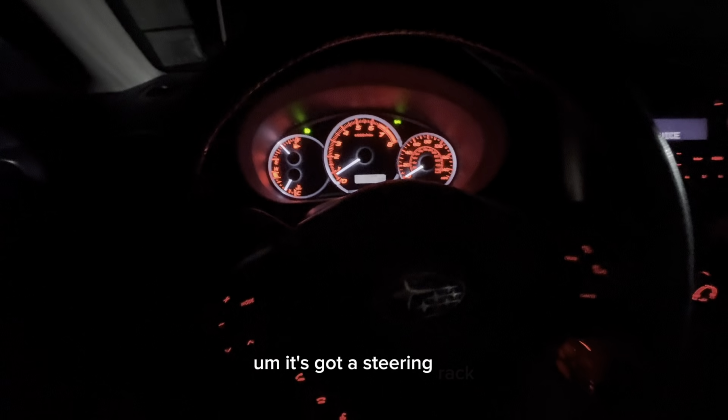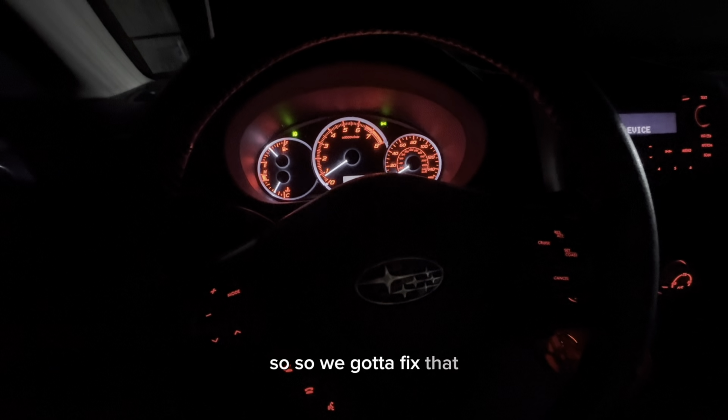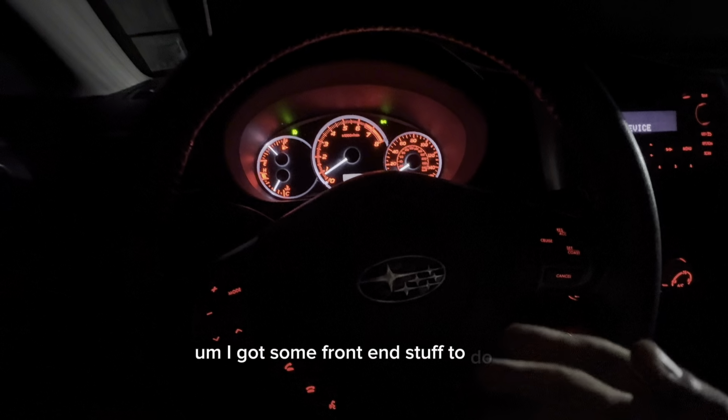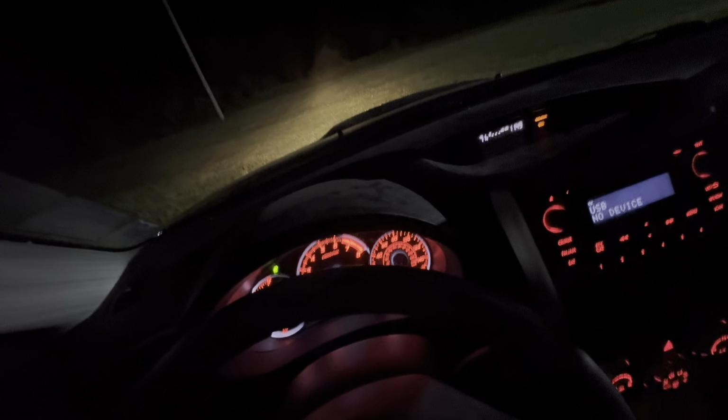It's got a steering rack leak issue, so we've got to fix that. I've got some front end stuff to do this summer. But yeah, we'll get back to it.